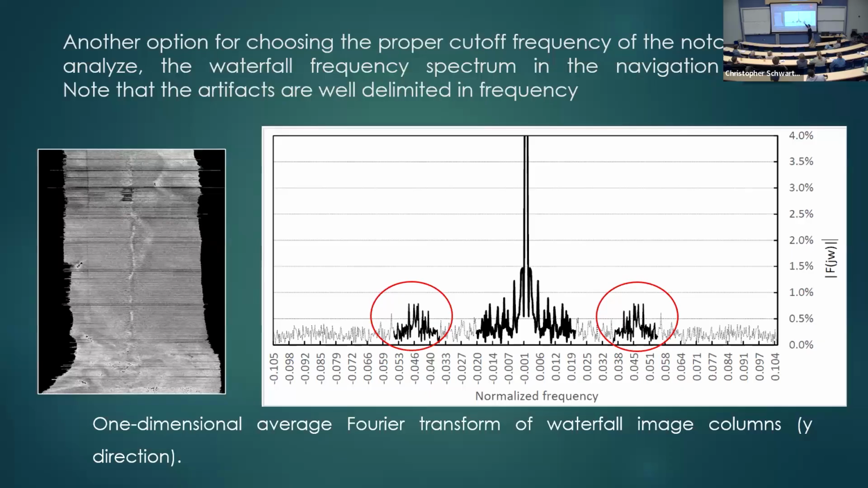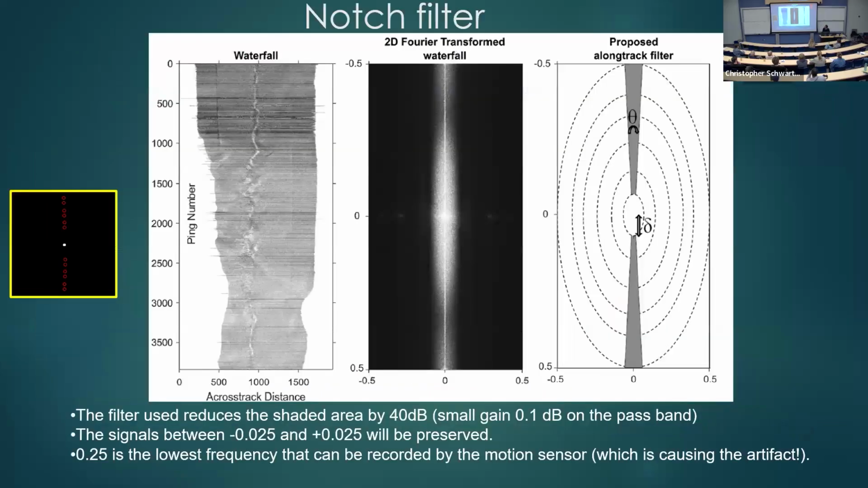Remember that you're not removing all the frequencies, only the frequencies from the lower limit to the high limit in that tiny direction, the long track direction, which is very well defined here in the waterfall. If you did that same filter in map, you would have to remove a lot of things, so you're going to blur the data.